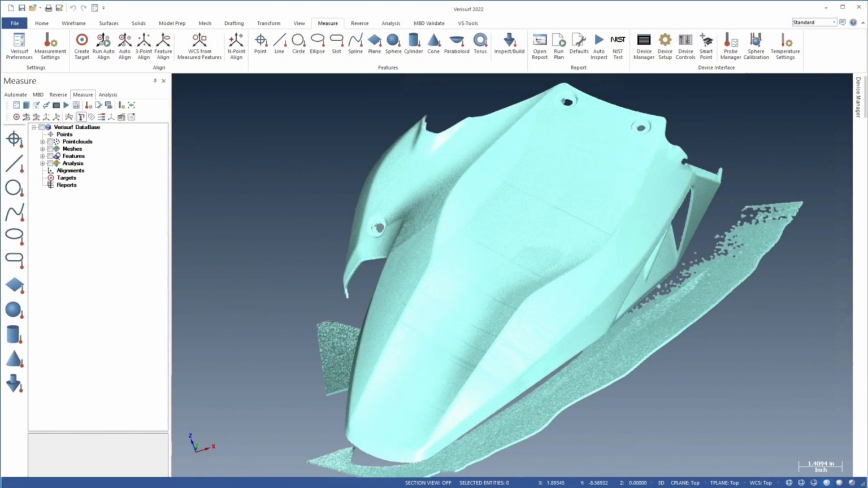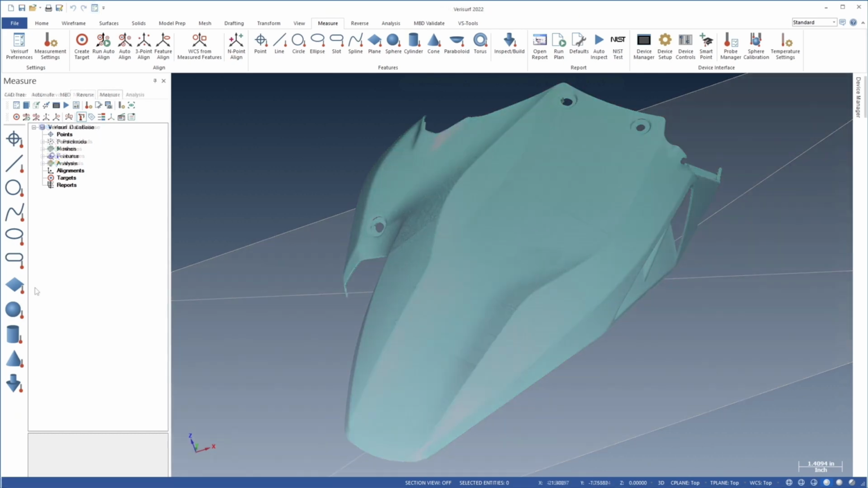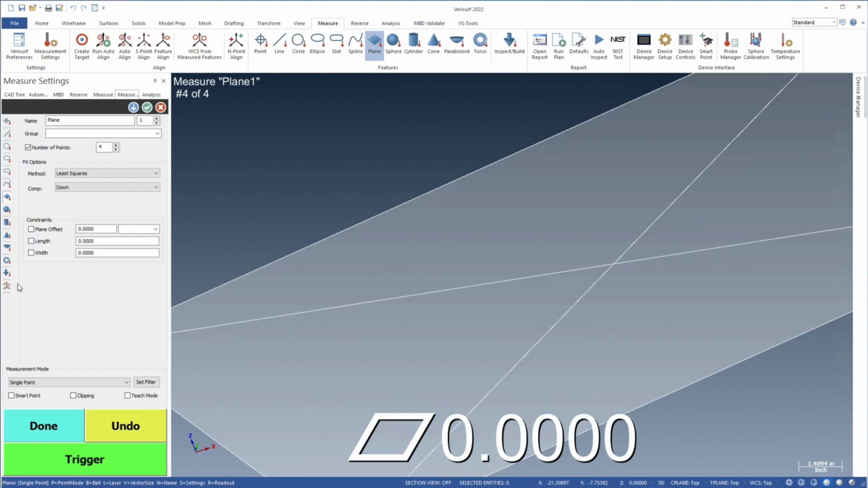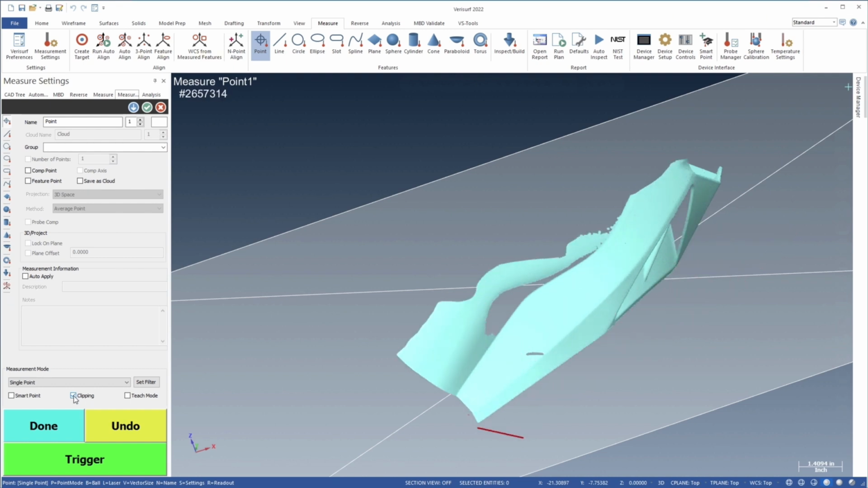Verisurf streamlines scan data workflows through the use of a clipping plane that simplifies or eliminates data cleanup by preventing the capture of extraneous points. Designed for scanning parts on a flat surface, the surface plane is first measured and then offset to establish a lower threshold. When the part is scanned, the overspray points falling below the plane are ignored, reducing or eliminating the need to edit the scan.